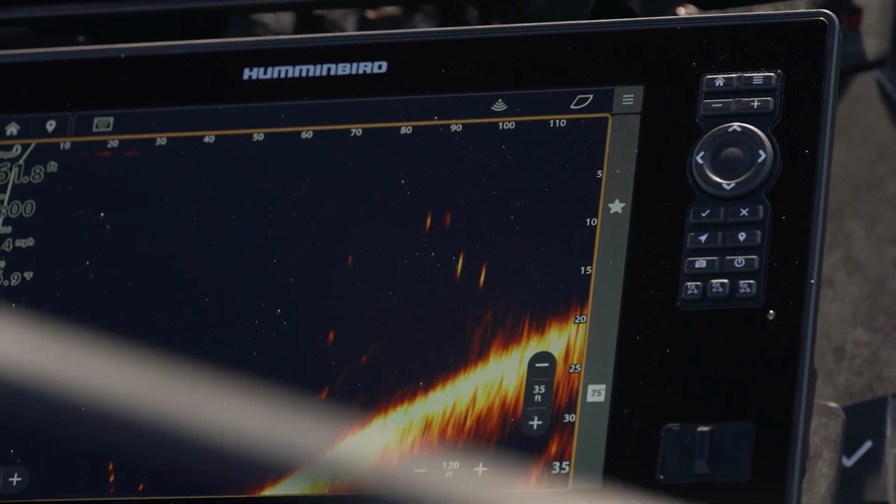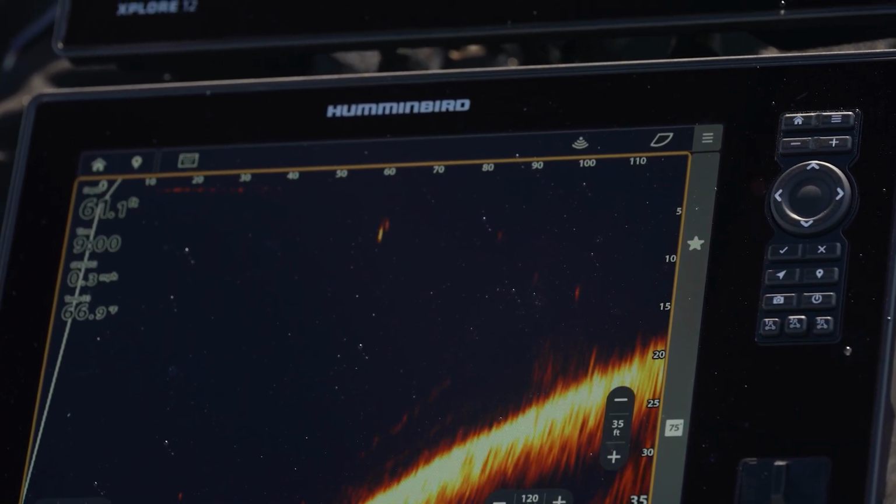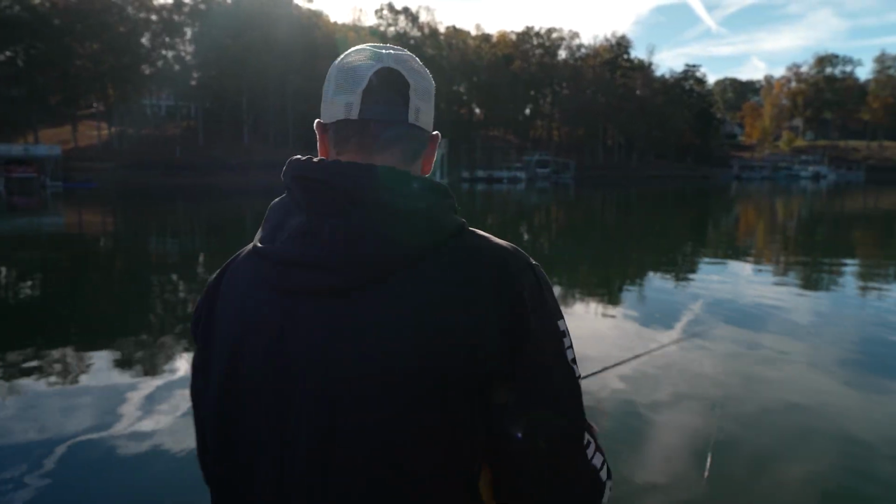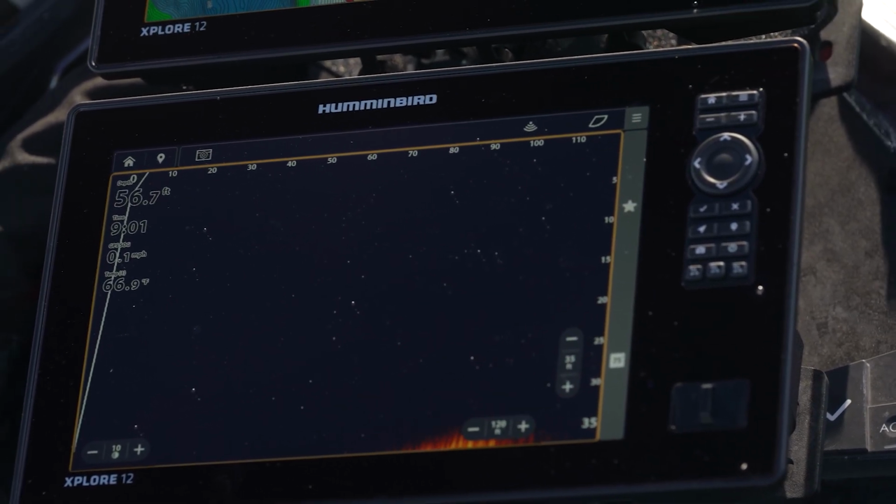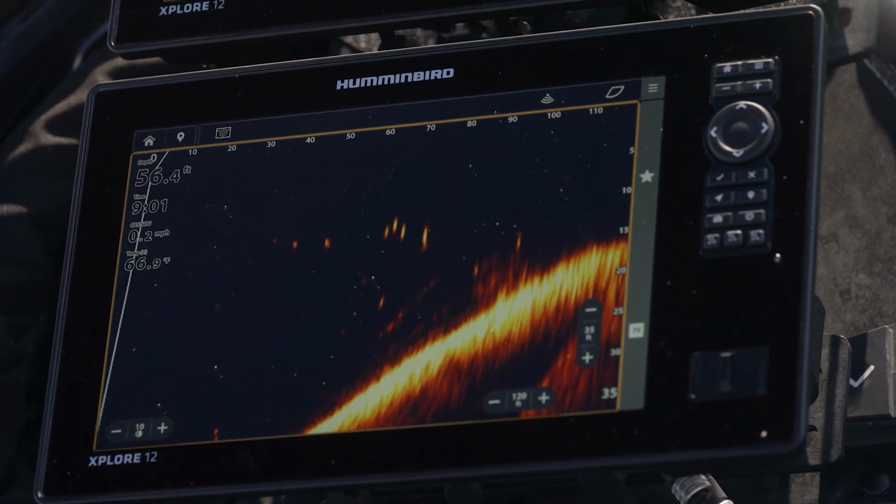There they come. He didn't bite it. They just followed at that time. And that's another thing that's kind of tricky when you're doing this clear water spotted bass thing: once you pull those fish off the structure, they get really hard to catch. So those fish were setting up here and I've pulled them out here over the edge of the drop now.